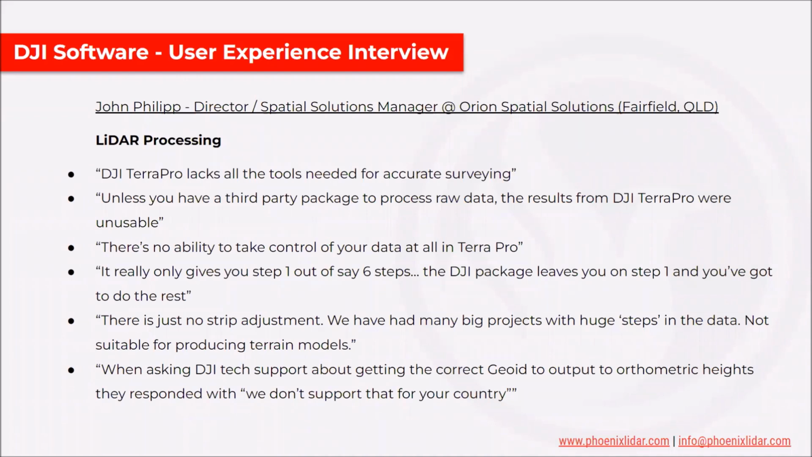So I had a call with him, and some of the feedback that I received was that DJI Terra Pro lacks all the tools needed for accurate surveying. He added that unless you have a third-party package to process that raw data, the results from DJI Terra Pro were essentially unusable. And there's really no ability to take control of your data at all in Terra Pro. He was saying it's very black box. You put your data in, you upload it, and you hit process, and there's not much you can do to fix things or correct things when they go wrong.